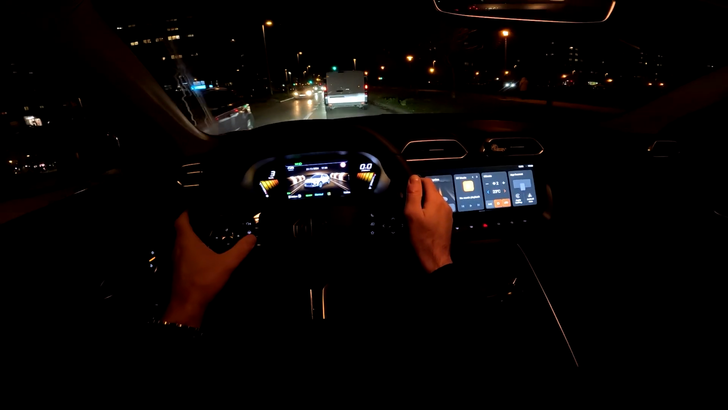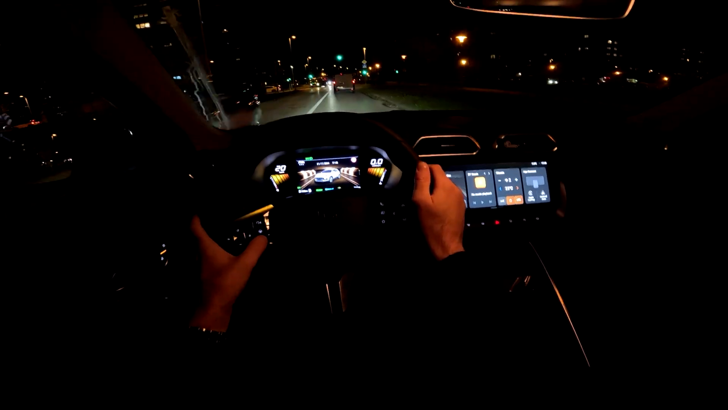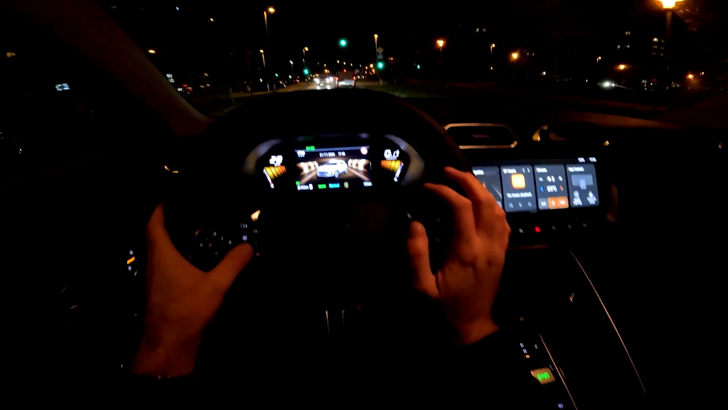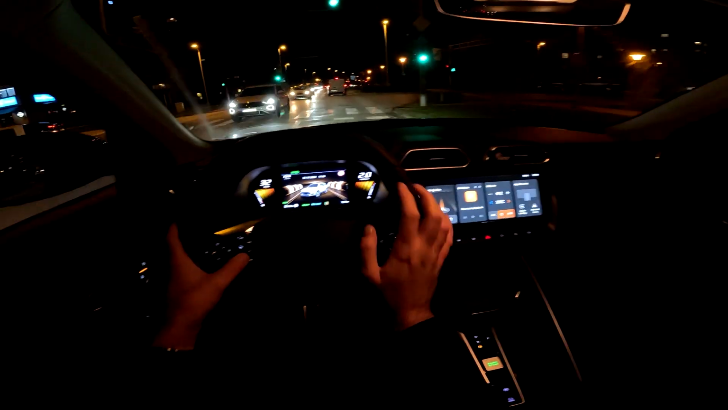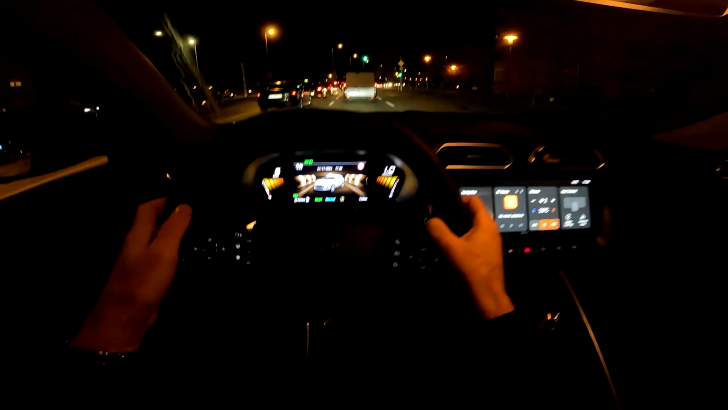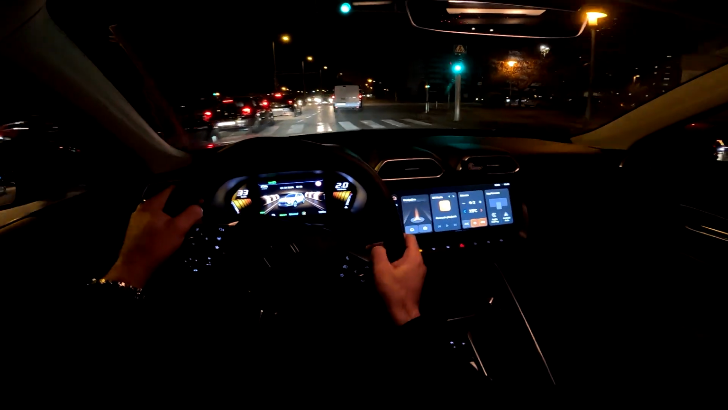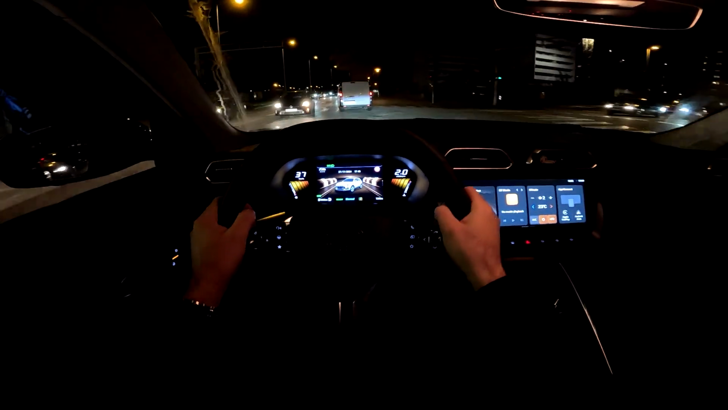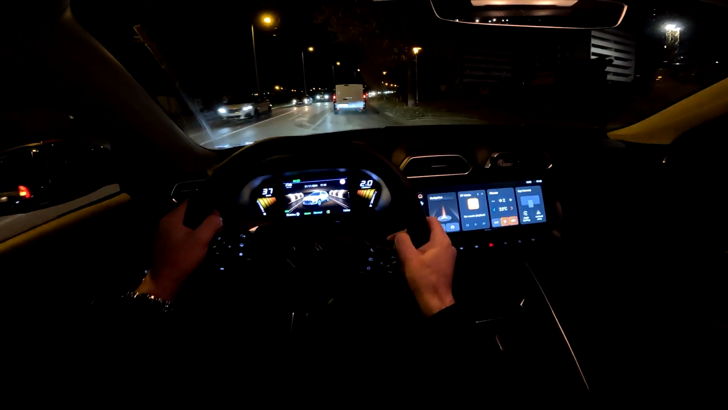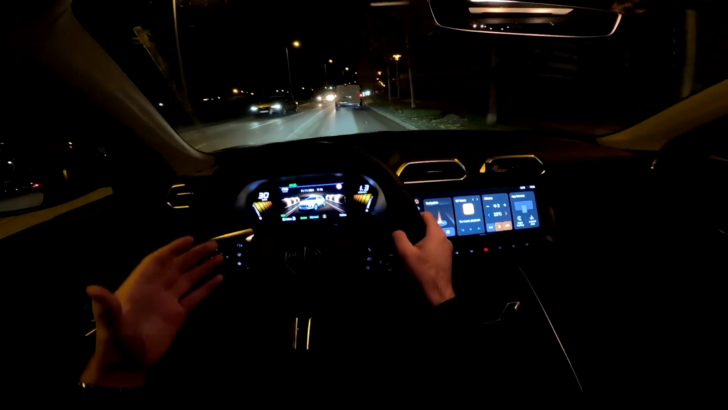Now we also have the other custom button, which is currently set for the recuperation of energy. So 1, 2 and 3, and then you can adjust it by pressing the button here. So you see now it's set on 3, which means if I release the throttle, the car will start to slow down and recuperate the energy. So I will now do it, and you see it is slowing down.